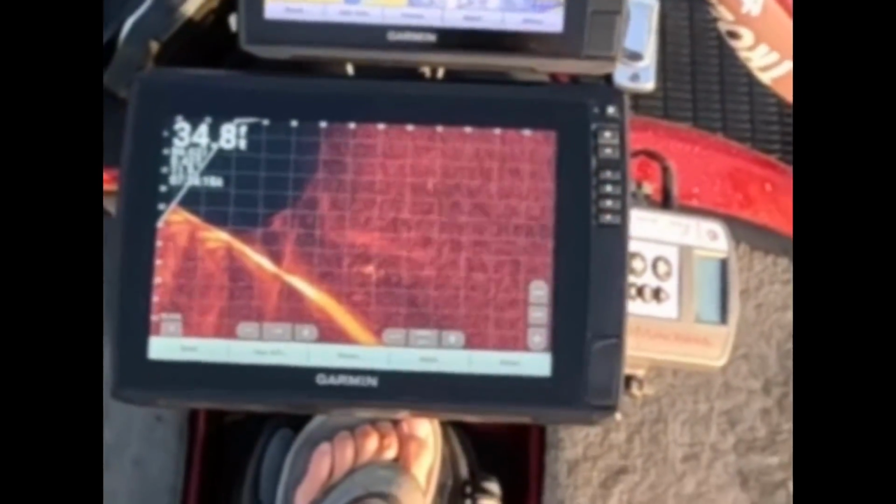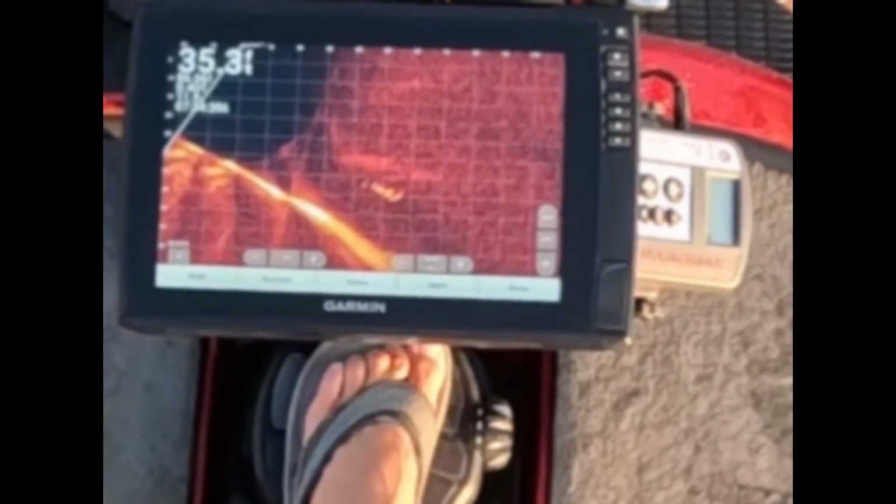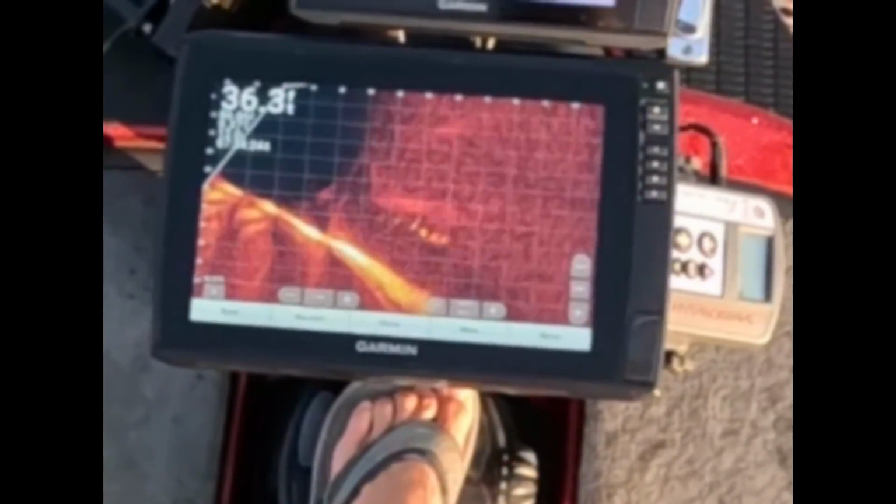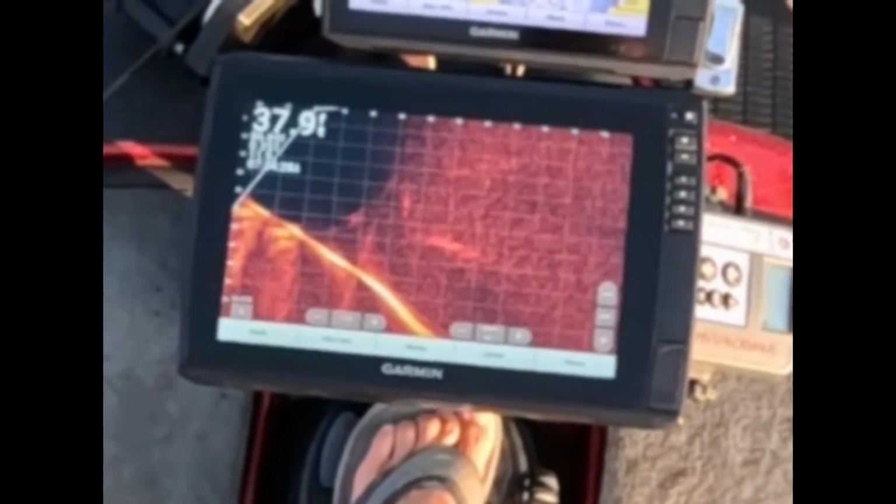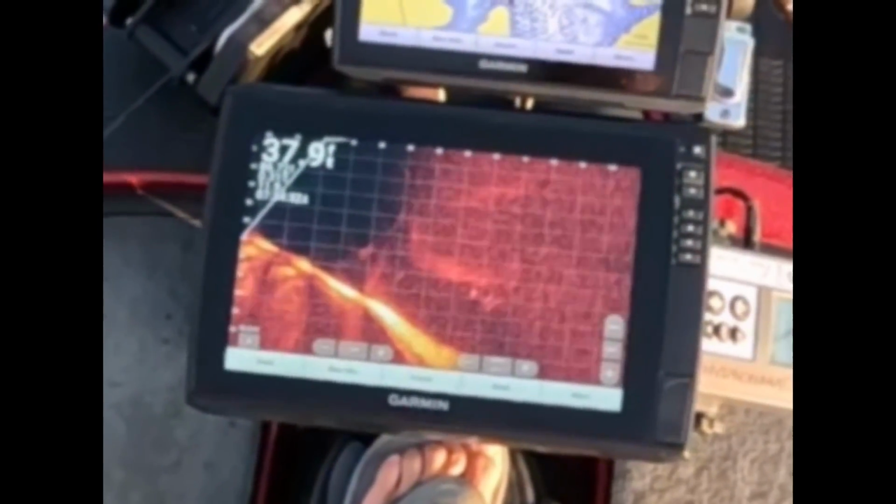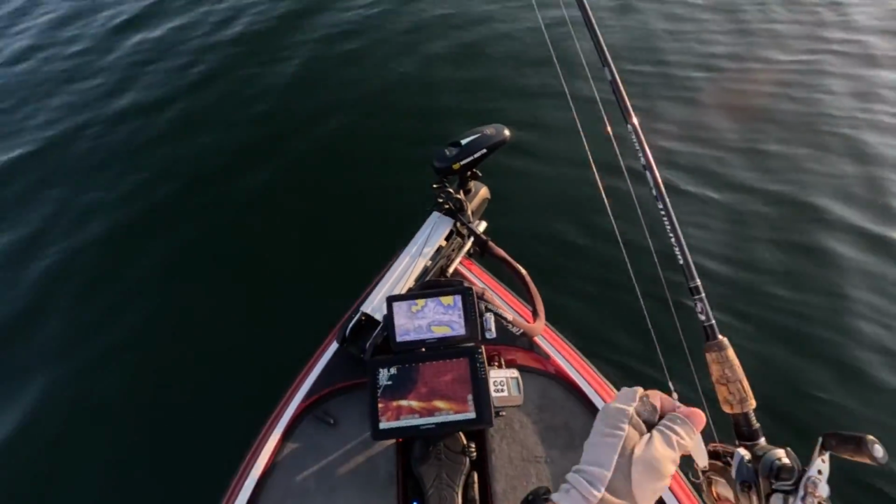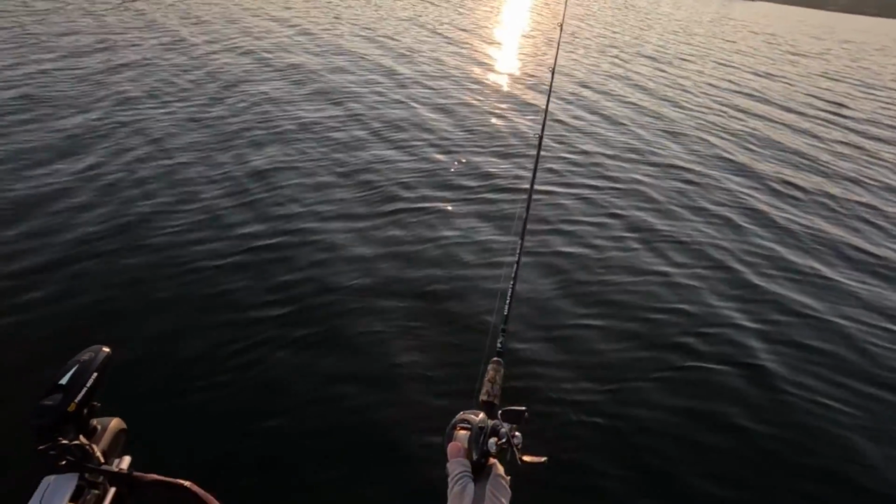So this is some video game fishing. Looks like they see it. Moving over under it. No, I'm not too far away at all.